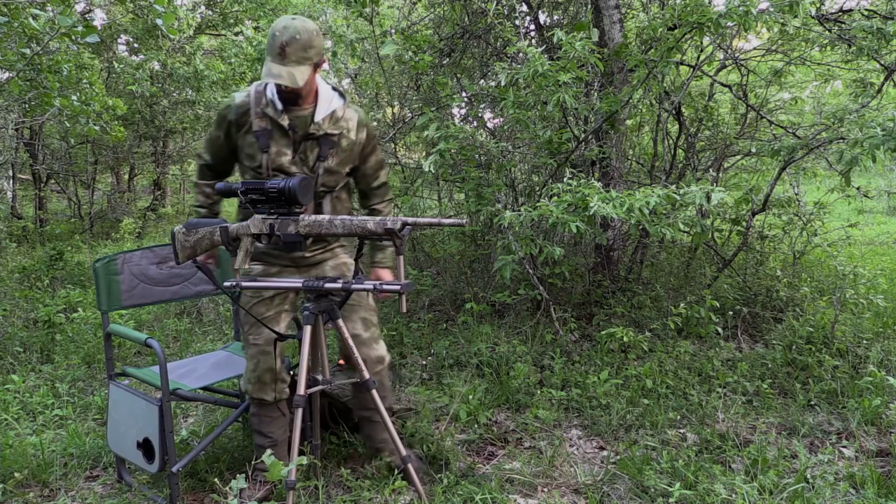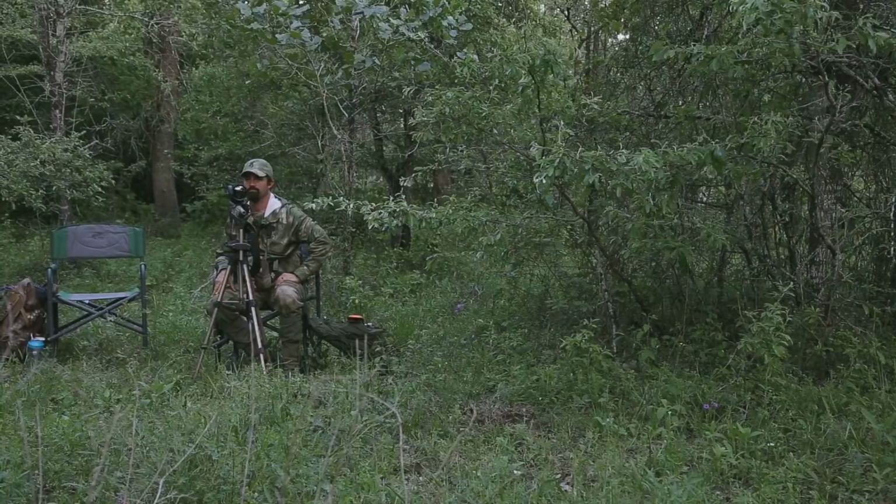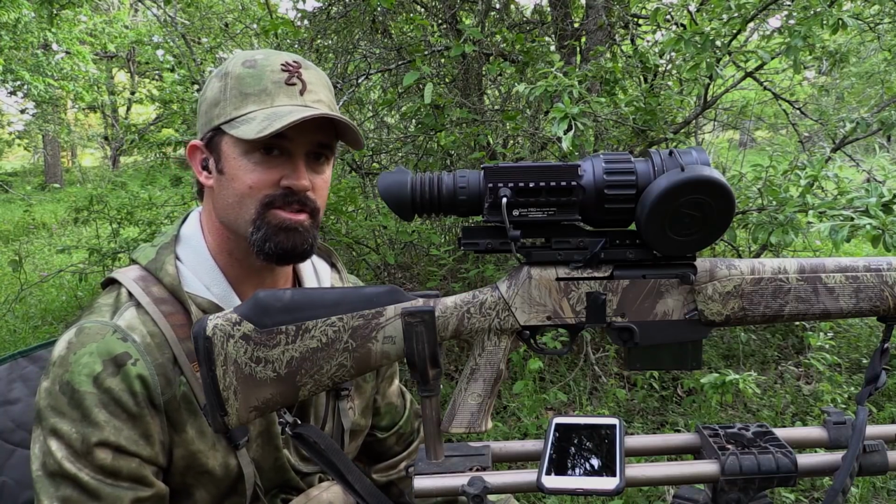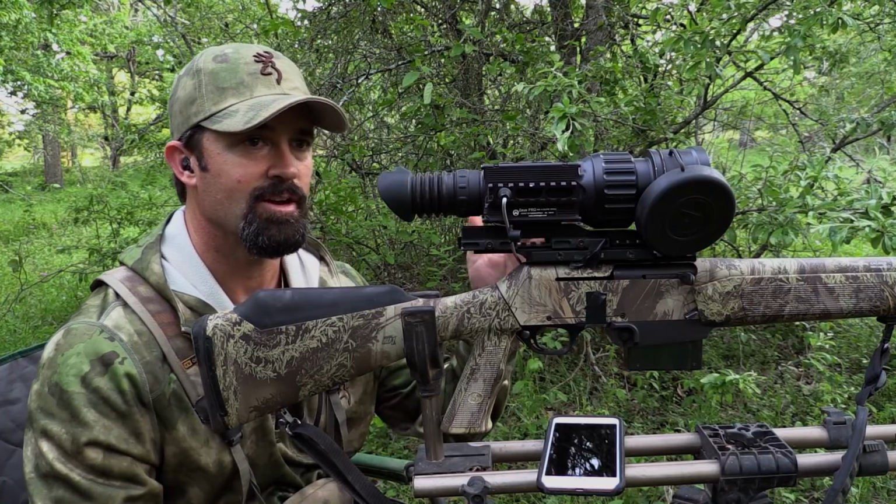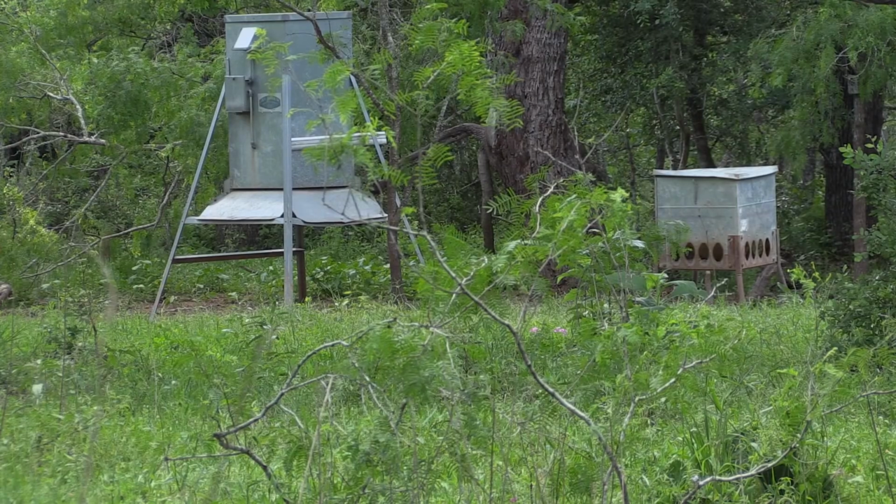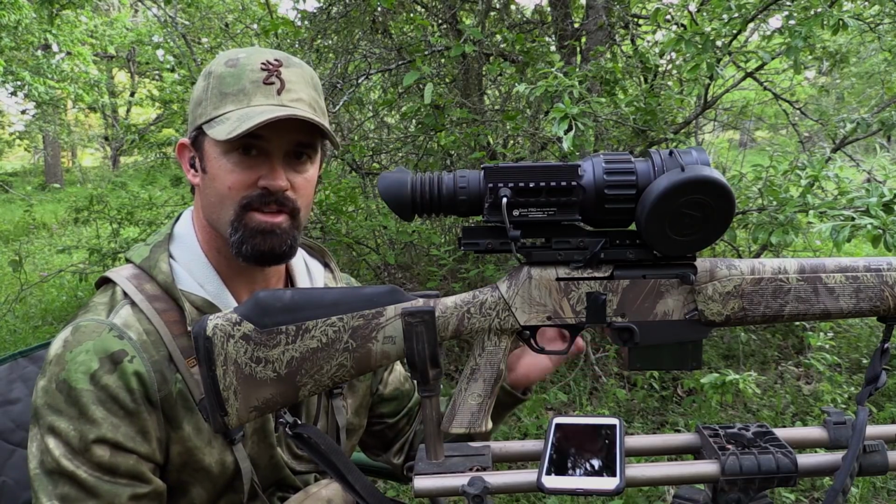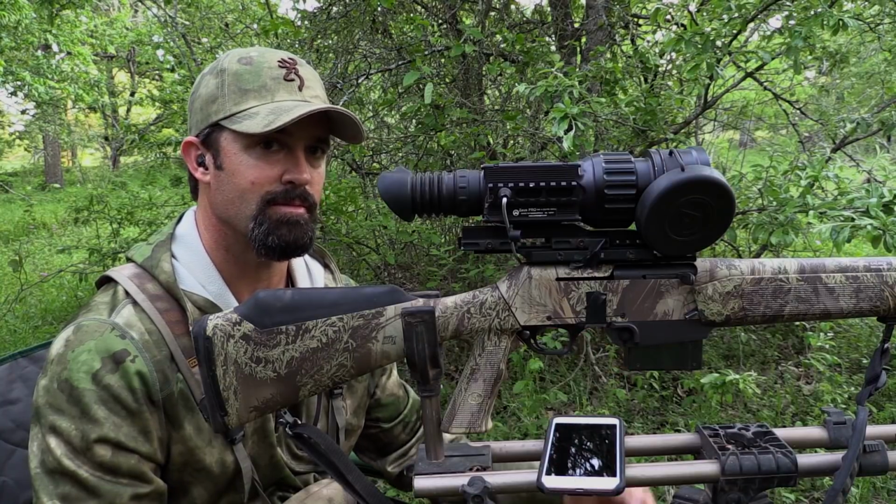As I approached the stand, a cow spooked 3 hogs off the feeder. I tried to jack a shell as quietly as I could, making sure it was seated. And they kind of went trotting off. We were 5 minutes late. I'm hoping that with them not smelling me, they're just gonna run off. They know there's corn here, and hopefully they'll come back here.